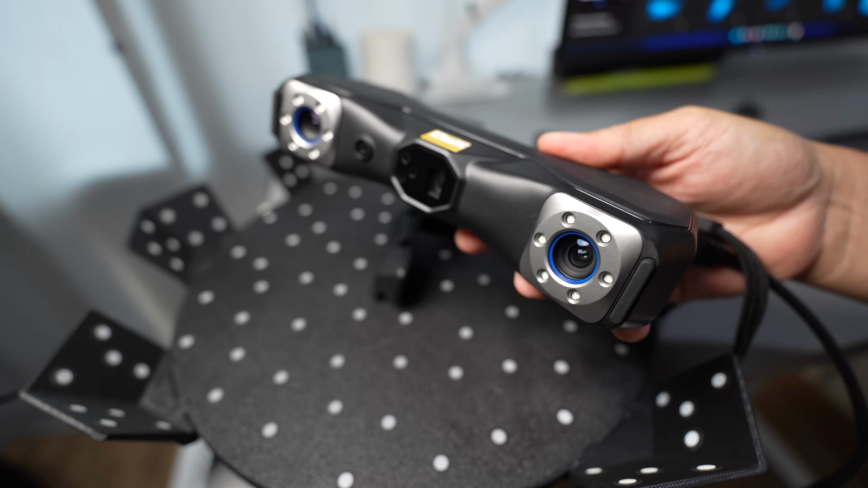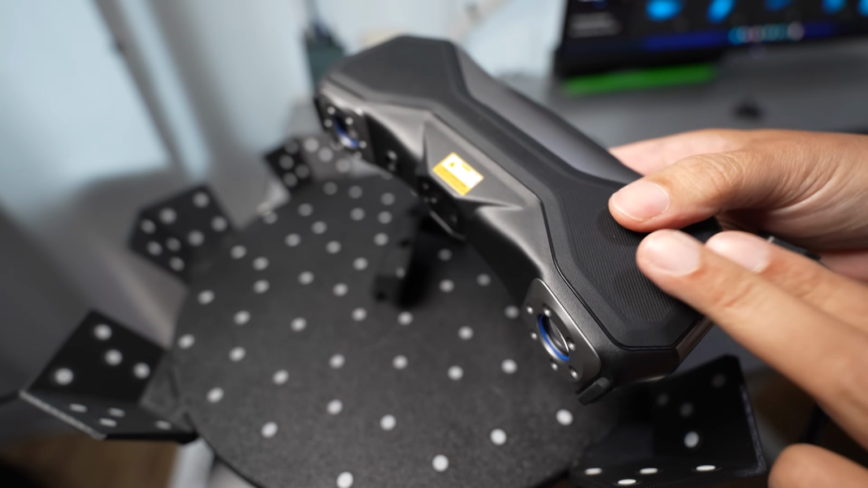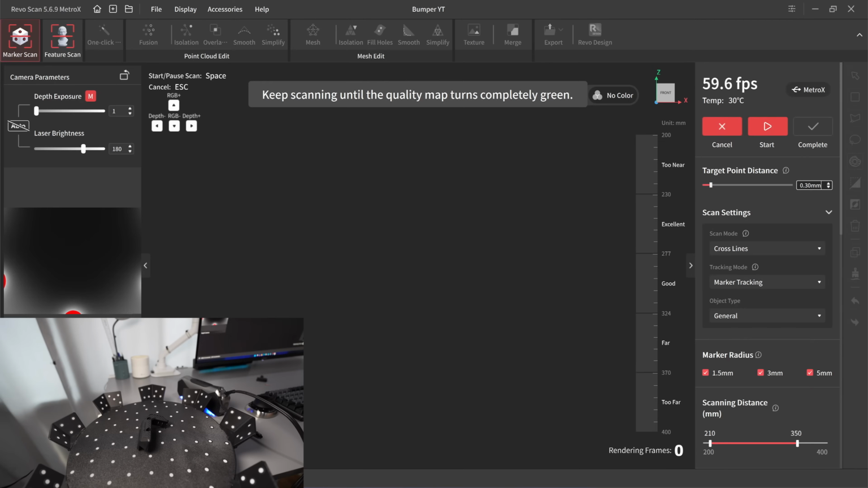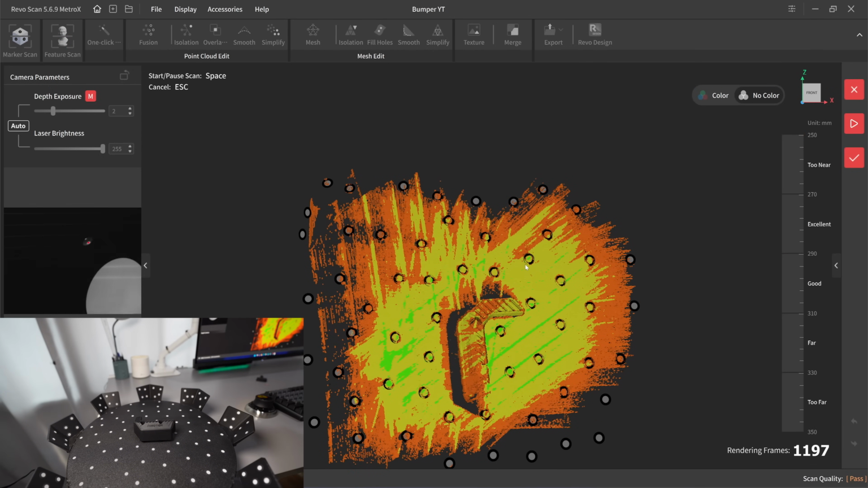Okay, next Revopoint Metro X. I will scan it using the 7-line parallel line laser. I'm going to use 0.15 for the resolution, scanning parallel lines and black object. Using automatic exposure, I need 0.15 for a part this small. Let me lower the table.